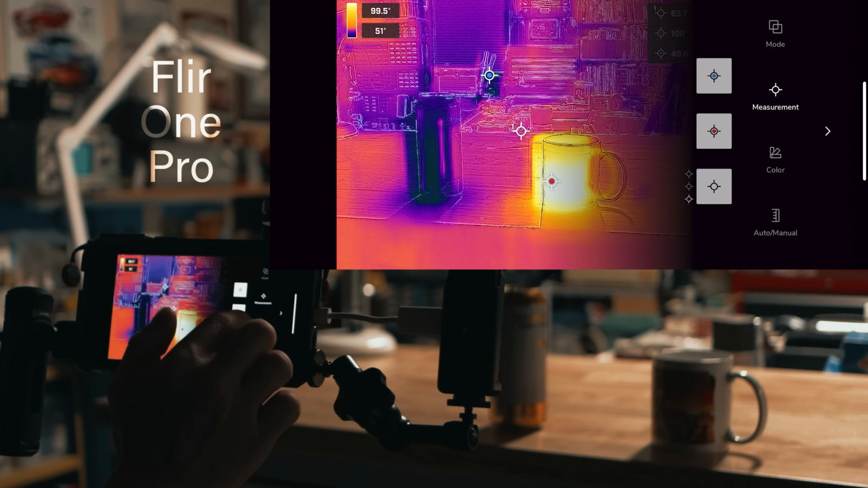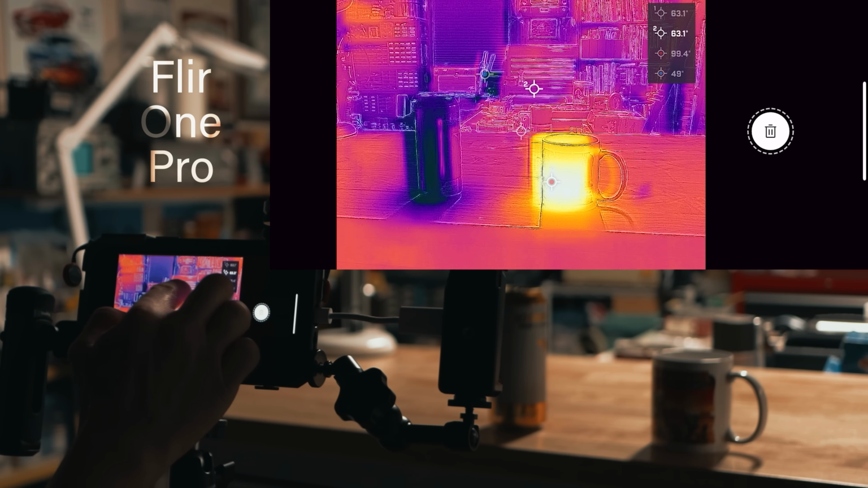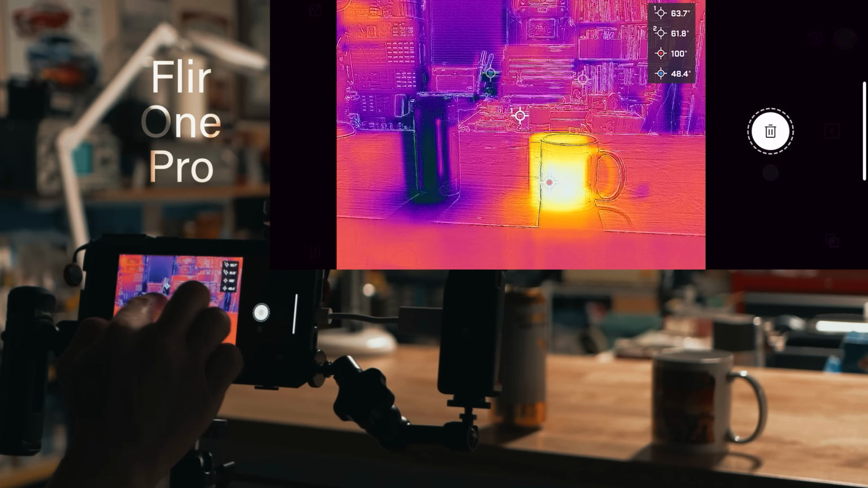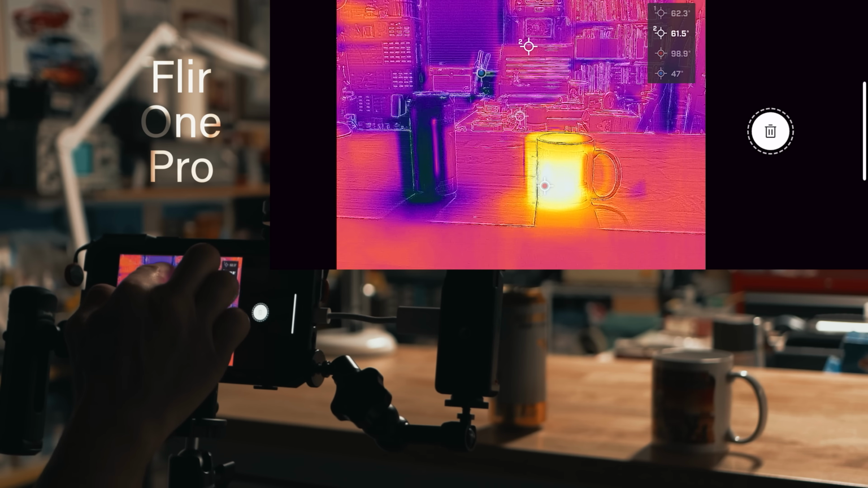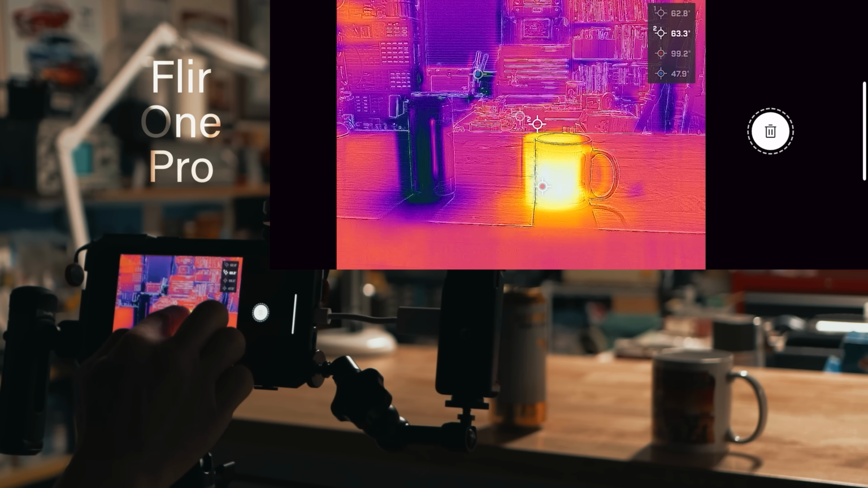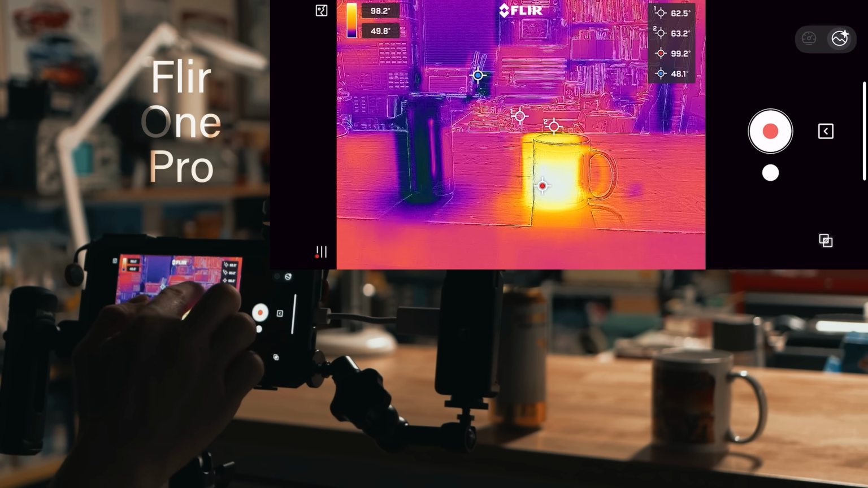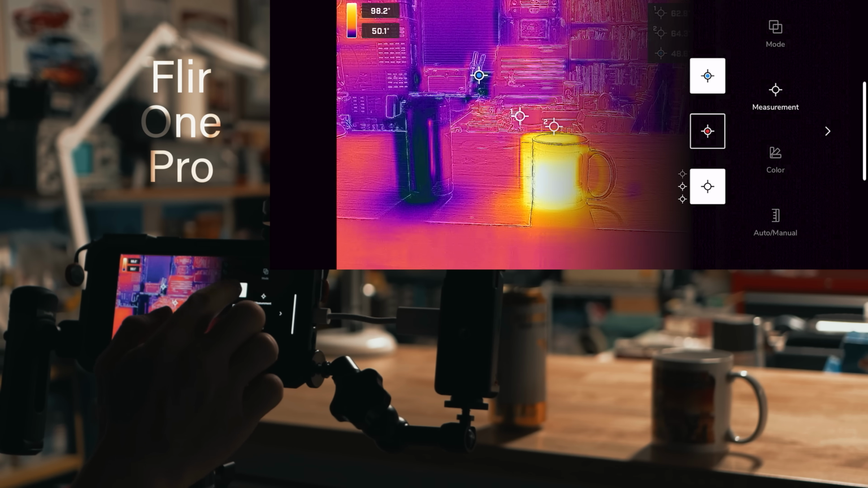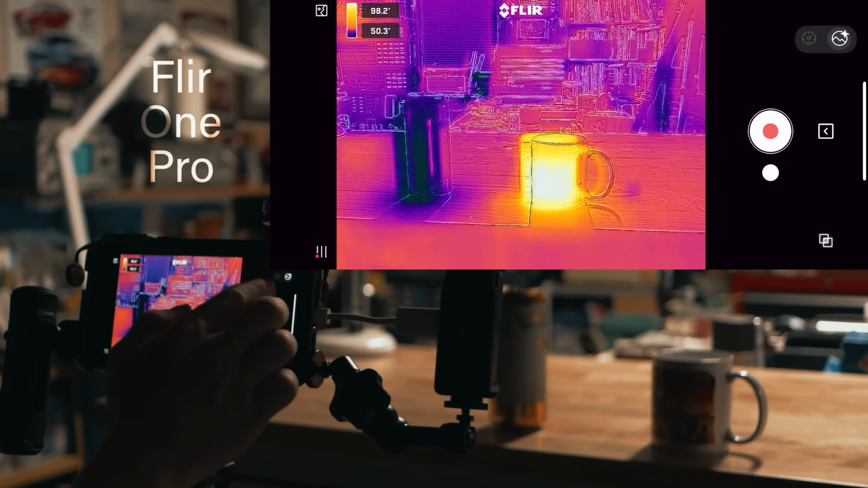And then next one is measurement. And it looks like you can bring up some more points. Oh yeah, you can move them around if you want. So if you want to see something like this window, number 2, 58 degrees, or the mug, 97. You can move stuff around. Oh, and you can turn the hottest and the coldest point off too if you want, or turn it all off so you don't have any points of measurement.